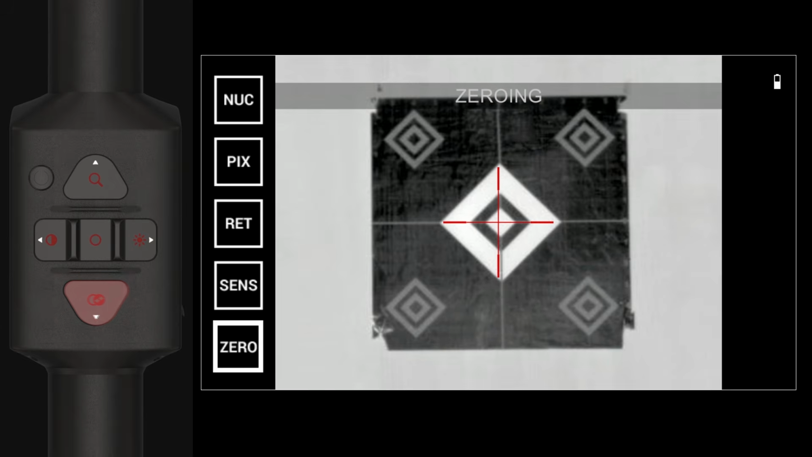Zero. This option gives you access to the one-shot zero in order to zero your reticle to your weapon. You will need to obtain a target that is able to be detected by a thermal imager. ATN has thermal targets available for purchase, or you can use any of the following items: cold or hot water bottle, hand warmers, or foil-based tape. We recommend using a bore sight device in order to get on target faster.